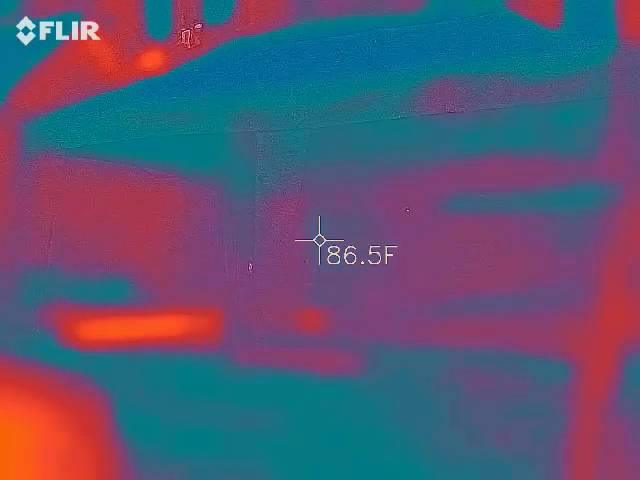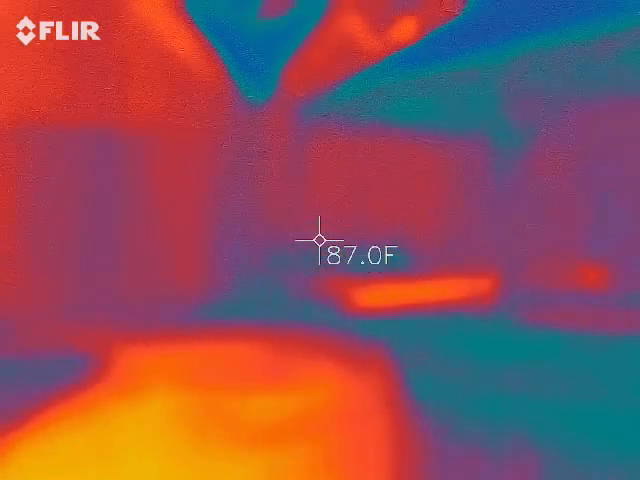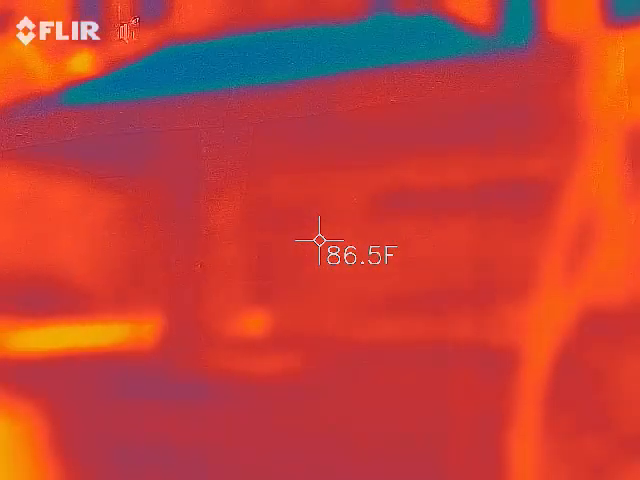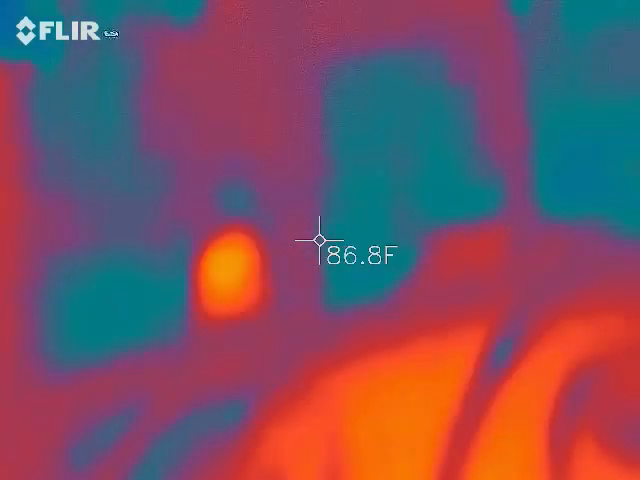It says "step." Steps? Okay. That might be like, hey, move on. There's nothing here tonight. Or we don't want to be seen. So, let's head back down this way. Alright. Shiny. Shiny. That's funny.